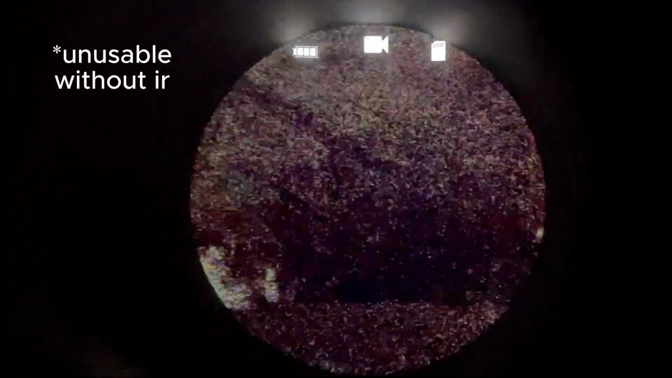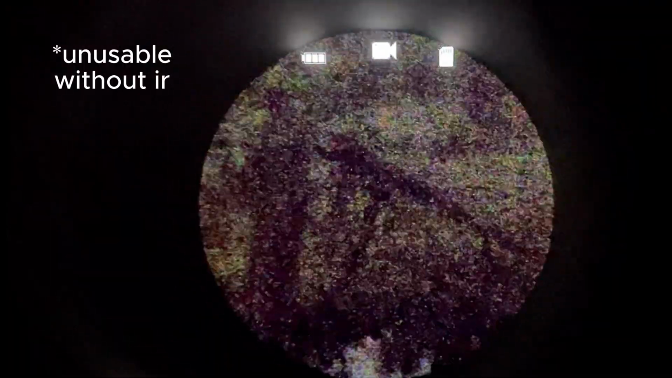While the image of the NVG-40 is certainly brighter than what my eyes can see without any night vision, all the static and peppering makes the image almost unusable. This is without any IR illumination. We'll cycle it now.